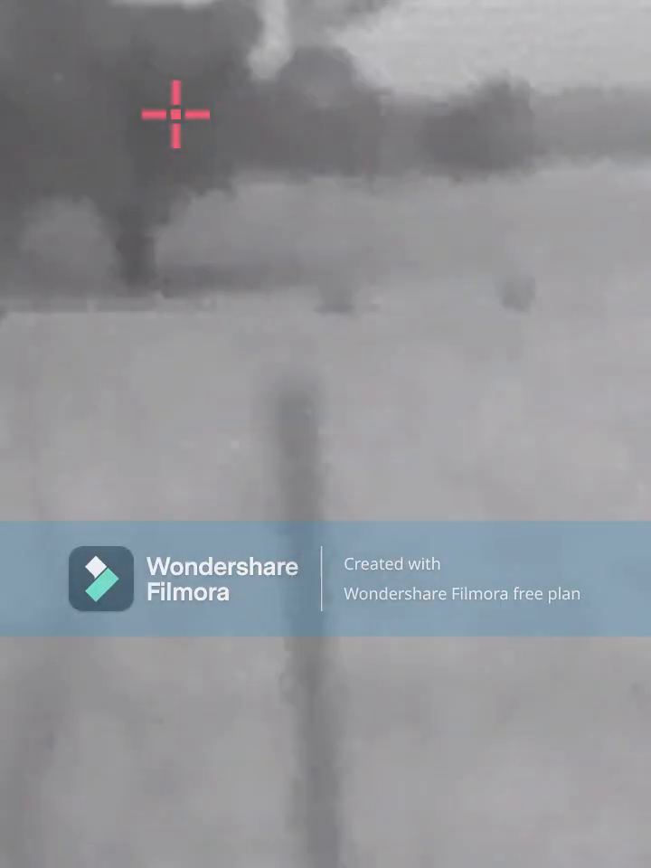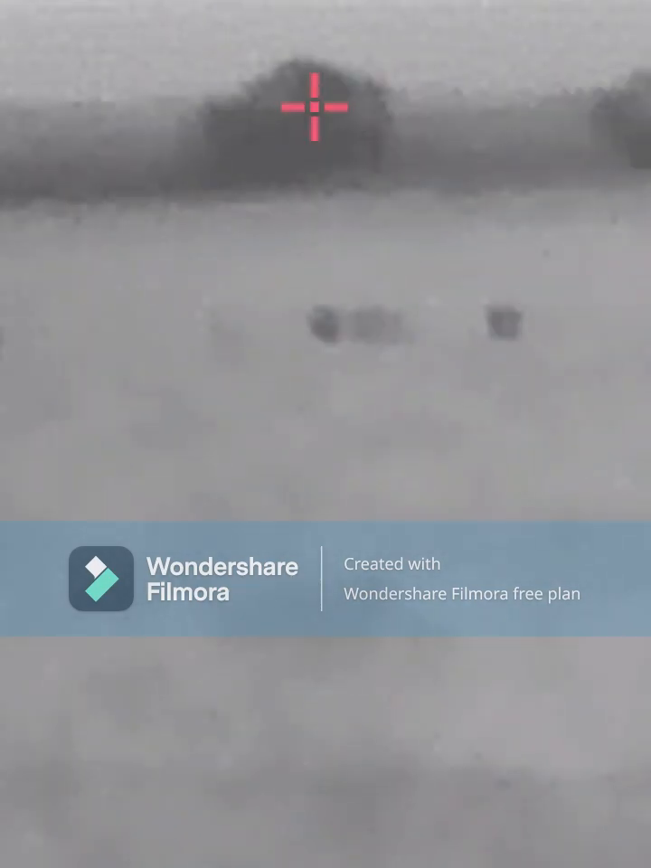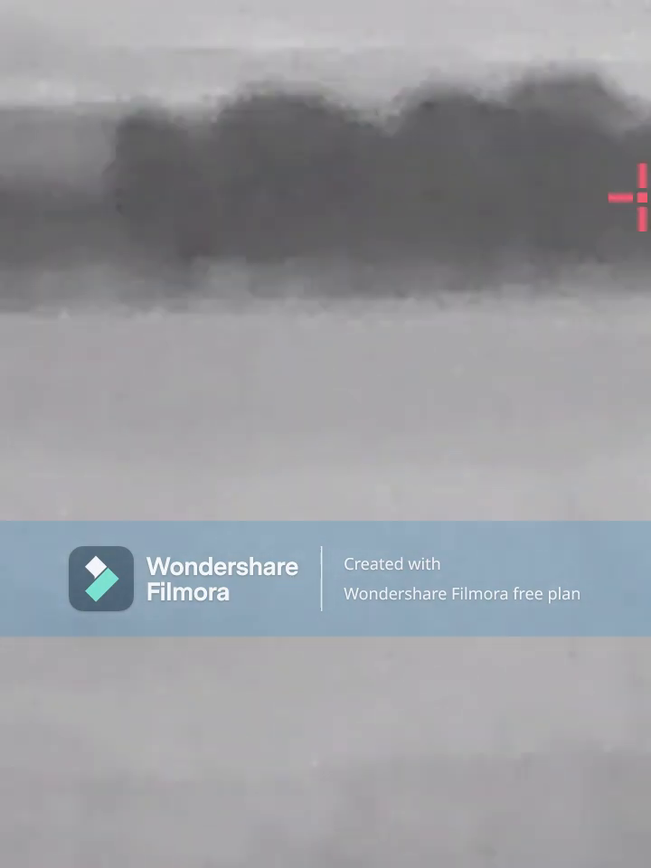There's a big male roo there standing up looking at me, but they hardly take any notice. And you can actually walk along just using your phone, looking through the thermal camera. It shows the road that you're walking on, the trees around you.